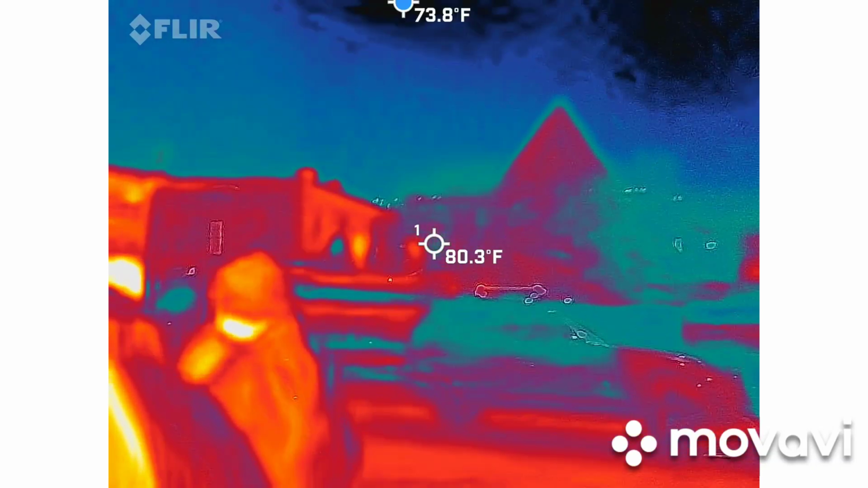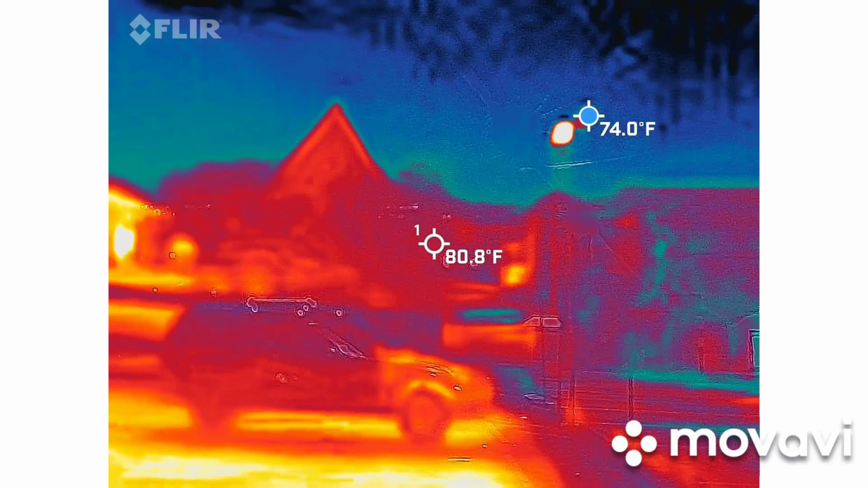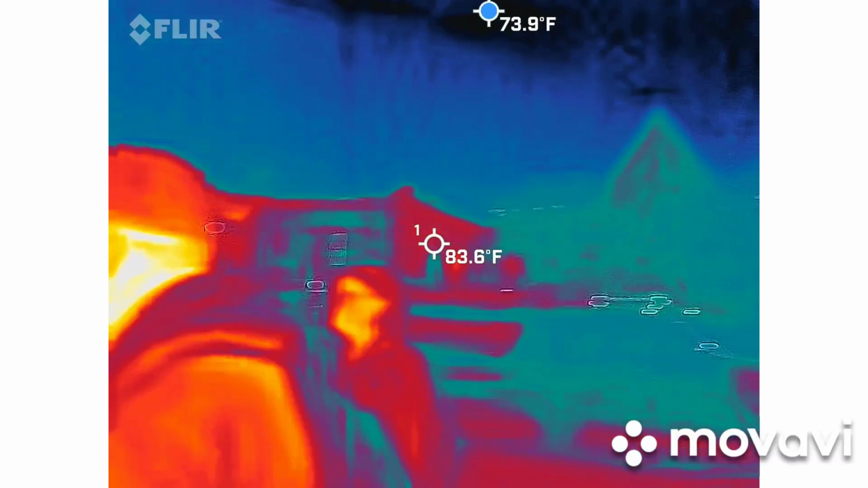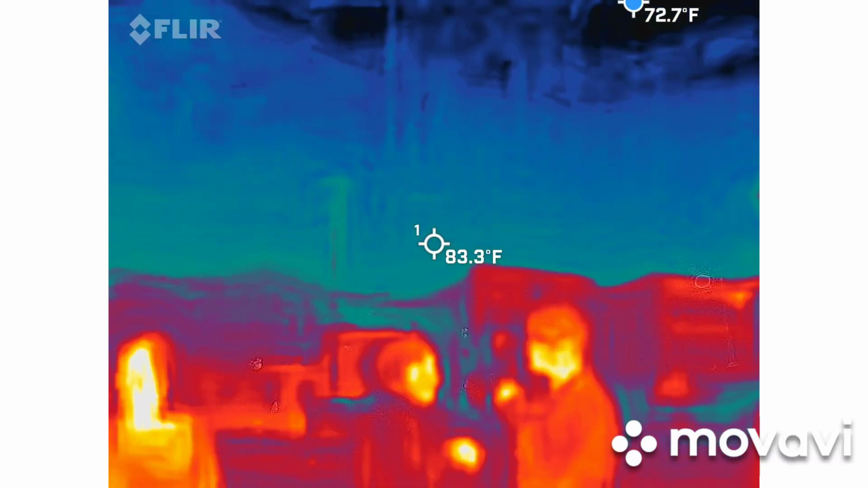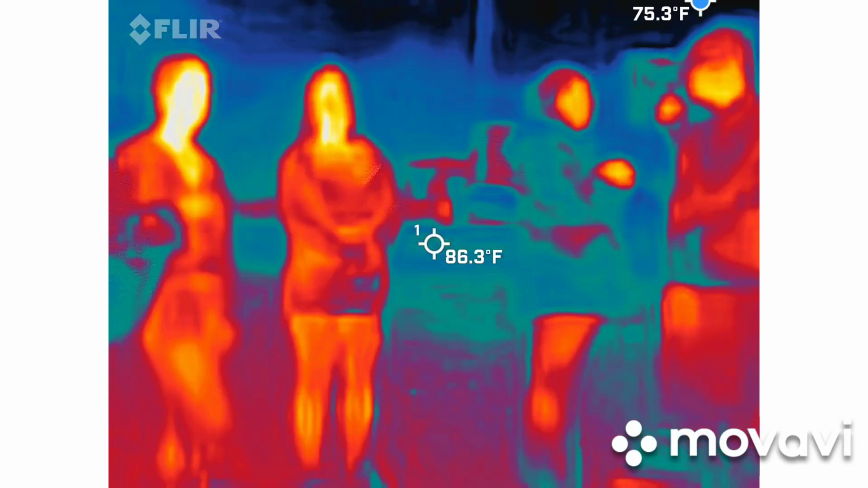Are you getting a headache? Do we need to move you out of the area? Okay. Well, you're coherent. That's a good thing. So, again, this is one of the spaces where headaches can occur because the EMFs can get very, very high.